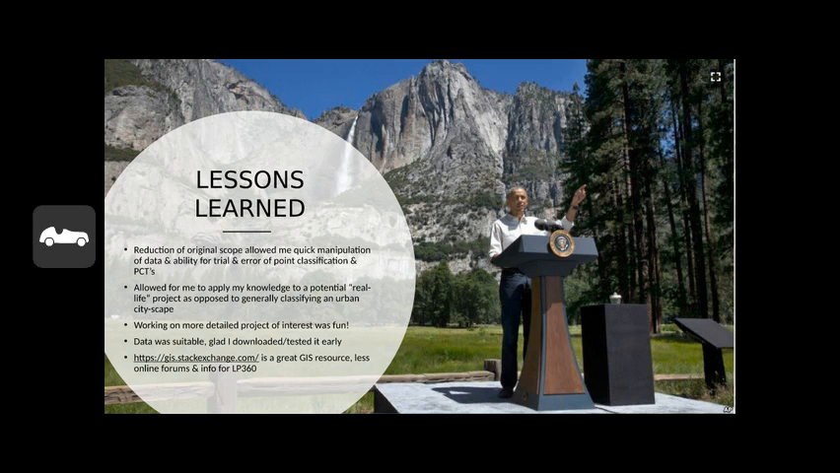It allowed me to create a theoretical project, which I think was a really cool application of basically taking LiDAR data and turning it into a real product that you could then use for a restoration project. I think it was really cool to go through basically from the beginning to the end, and really enjoyed this project.